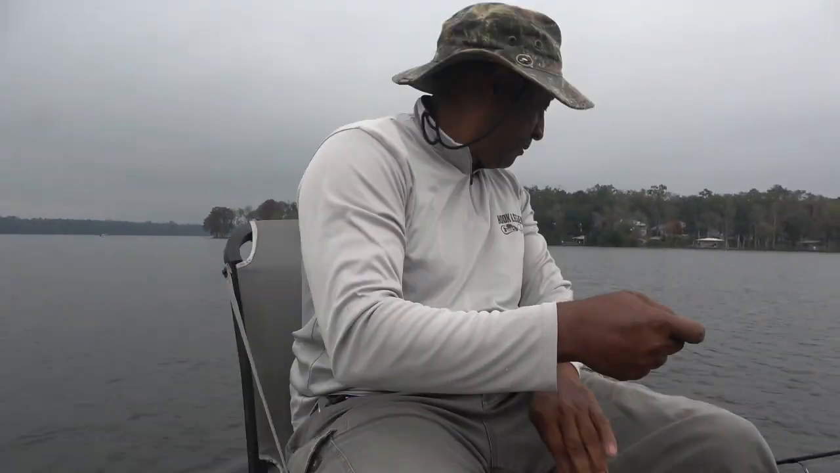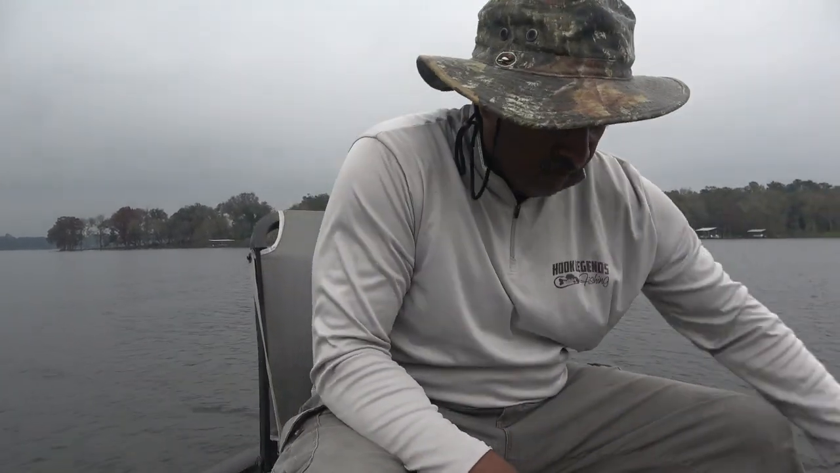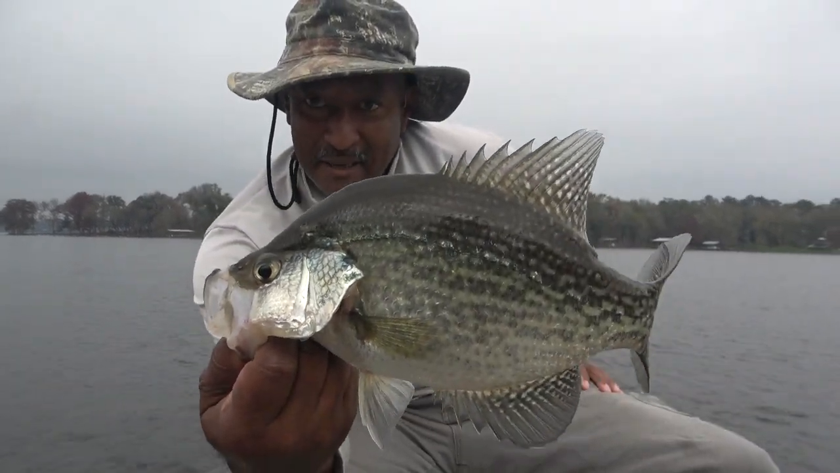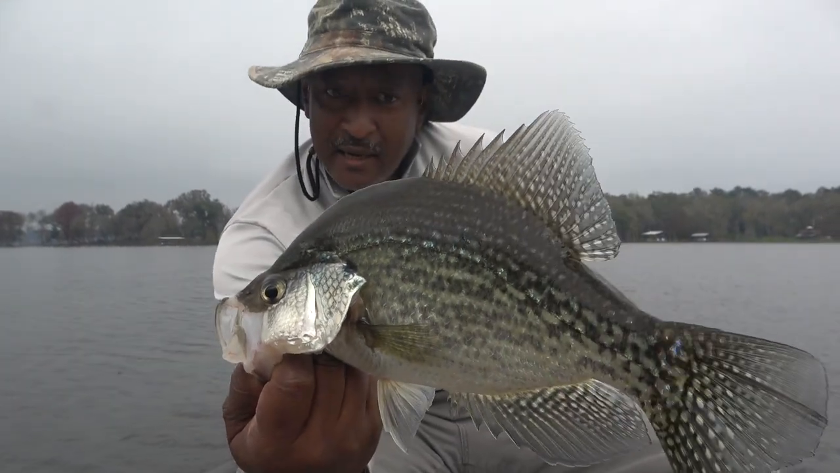Alrighty. Came out here hitting into the big fish. Look at there. Big Lake Tackle slab. I'm gonna throw this one in the live well.